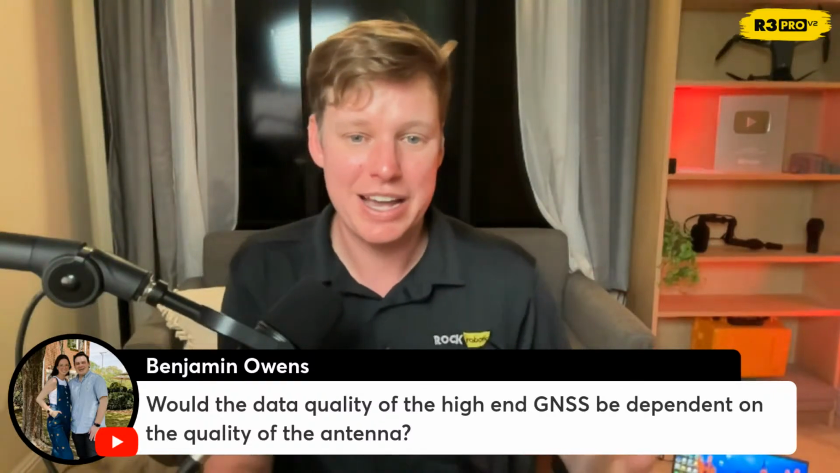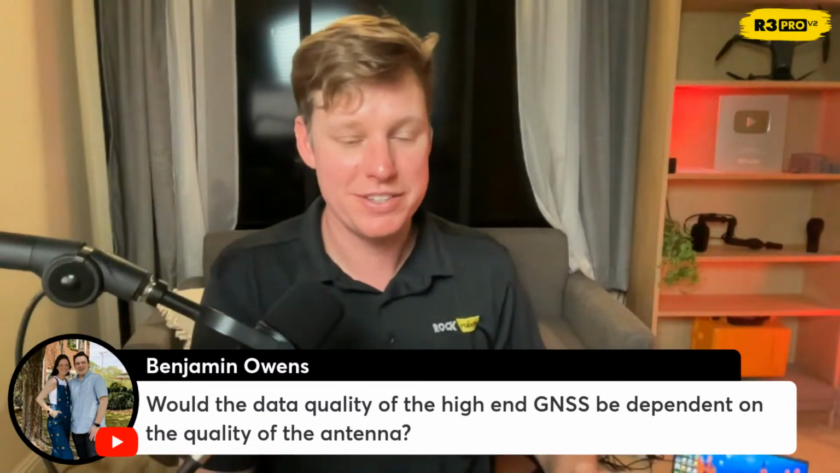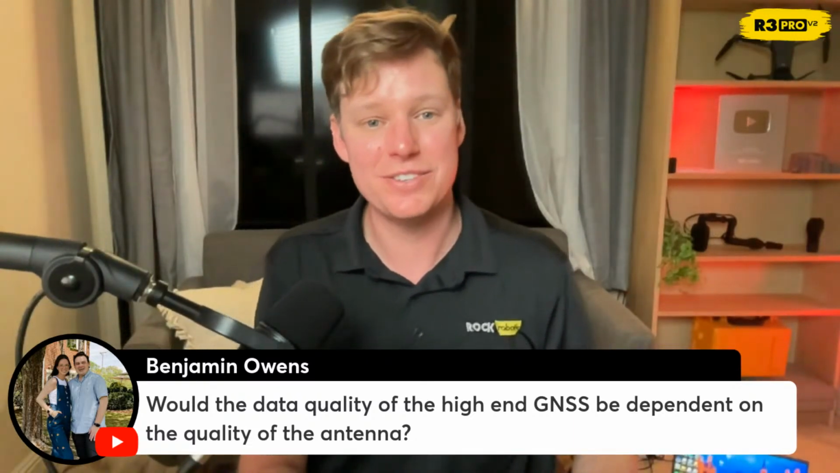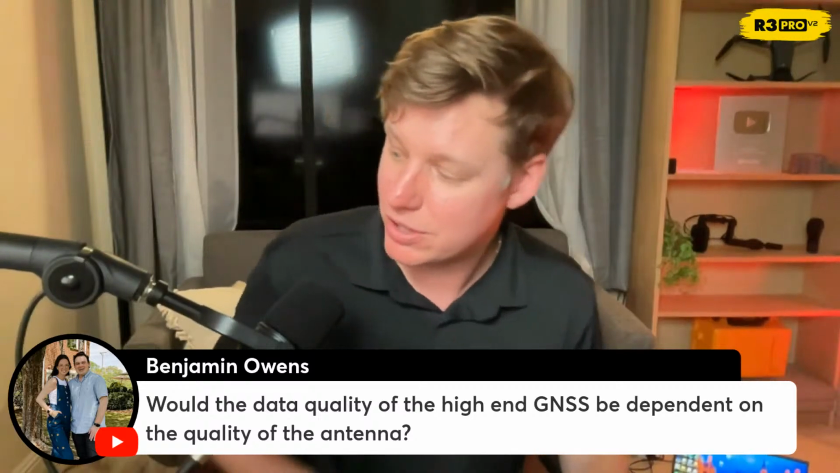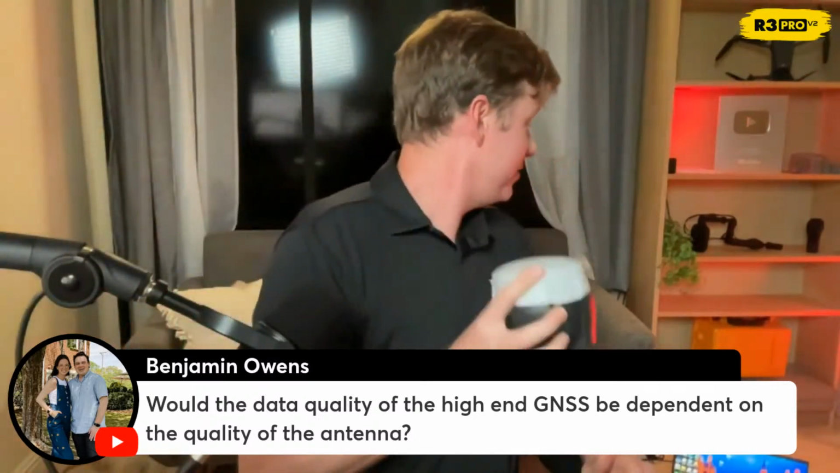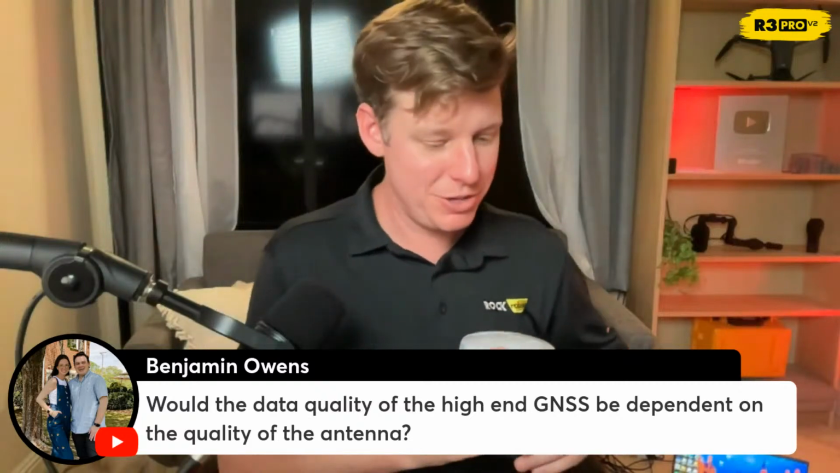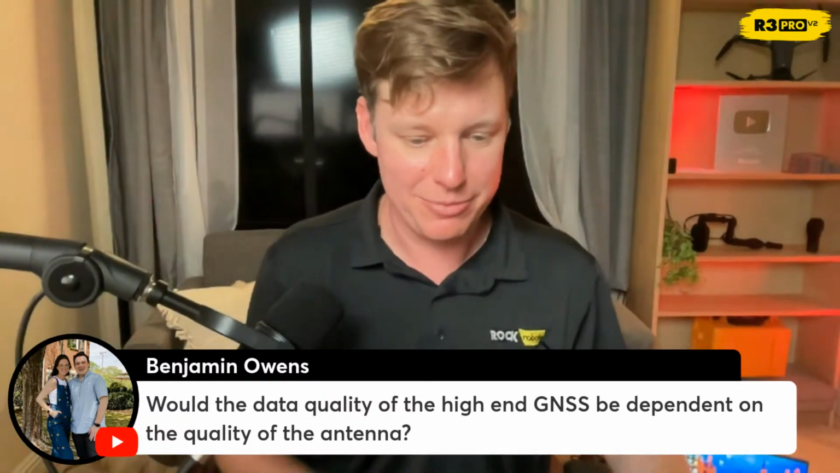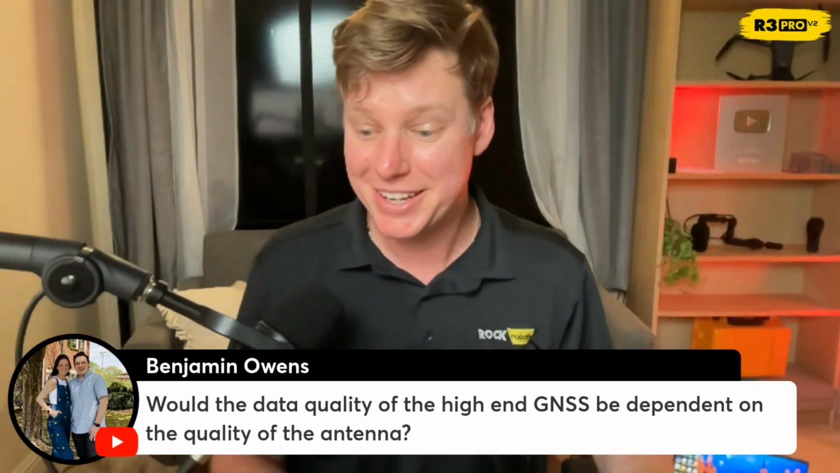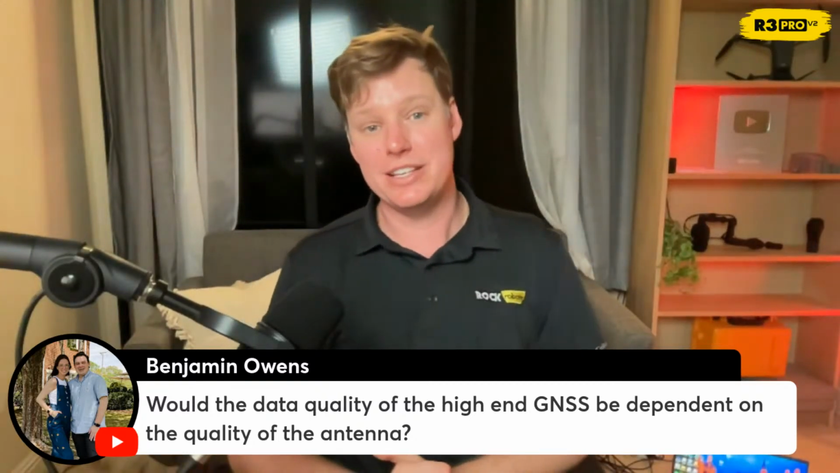Would the data quality of high-end GNSS be dependent on the quality of the antenna? Always. Antennas are where the signal is captured from. I have a few antennas sitting around, and one of them is actually underneath the computer right now, propping it up, so I can't use that one. But yes, the antenna is very important.